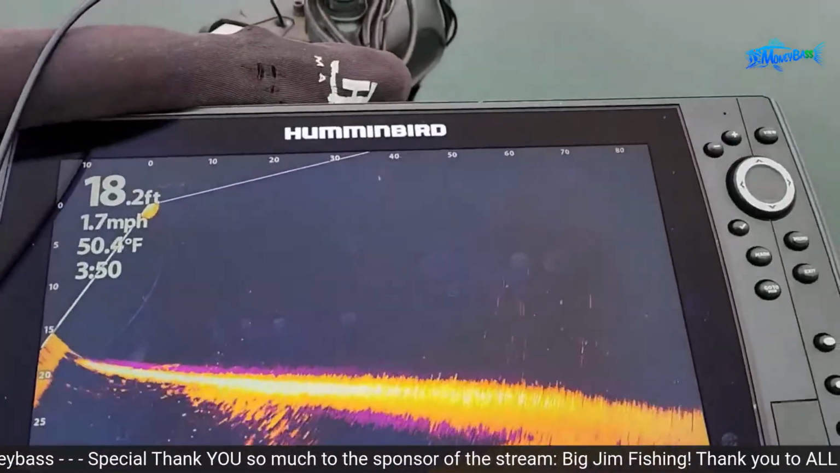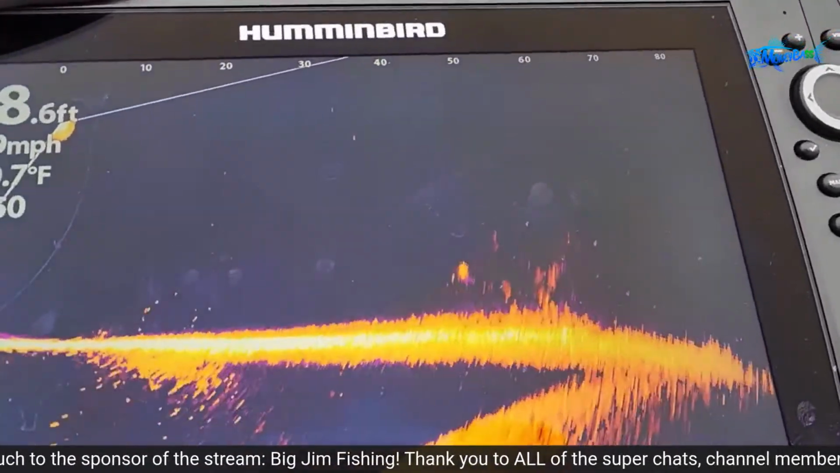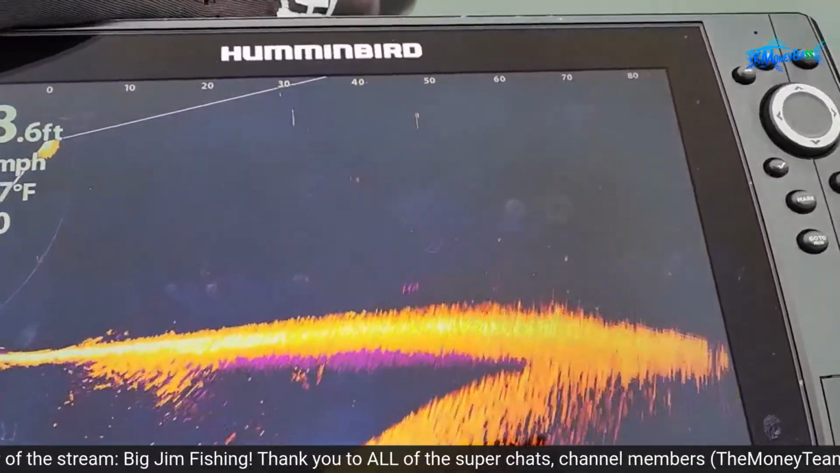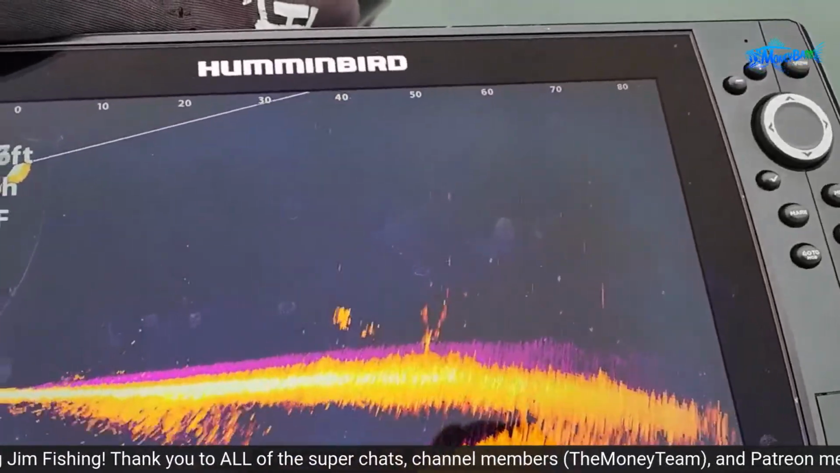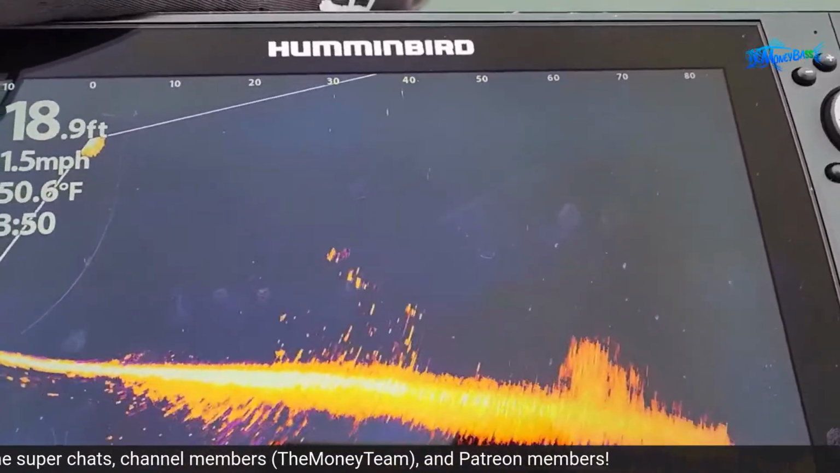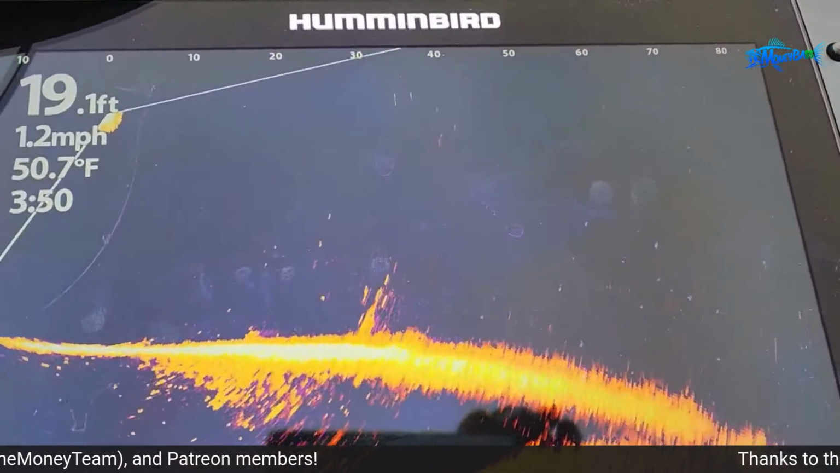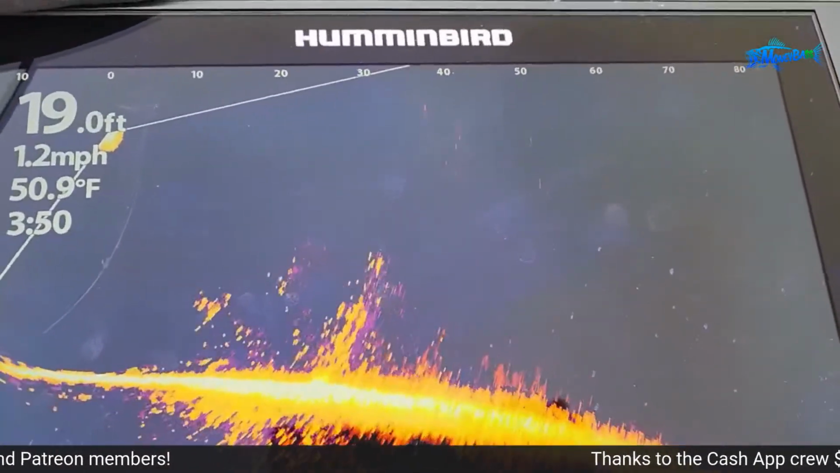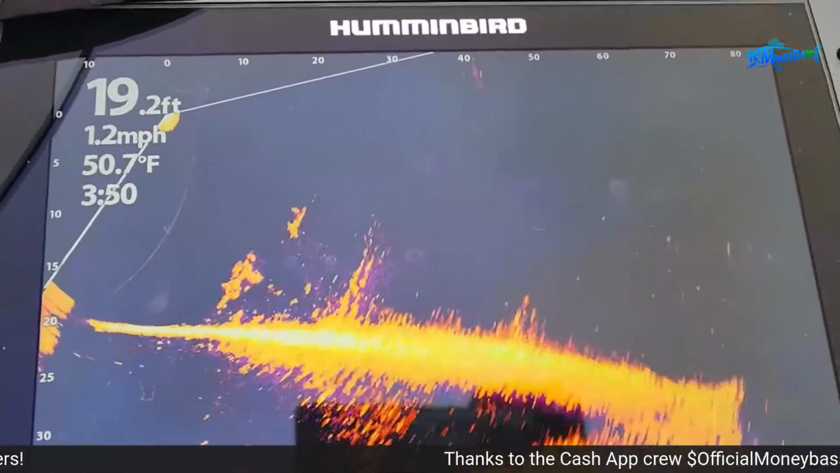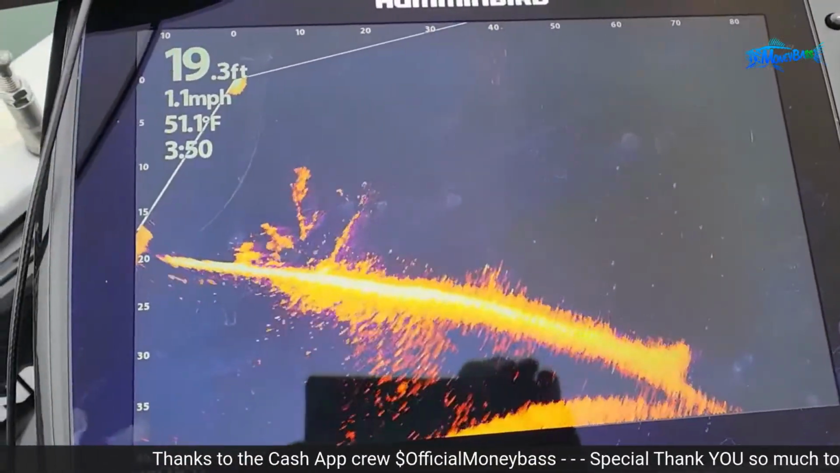All right, so we're heading right back on the same course. All right, here we go. So you can start seeing that cover, that brush. Let's see if we see any fish out here this time. All right, getting right on top of it again.